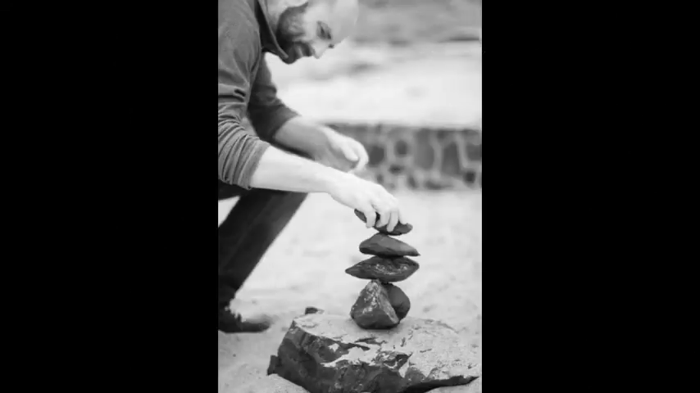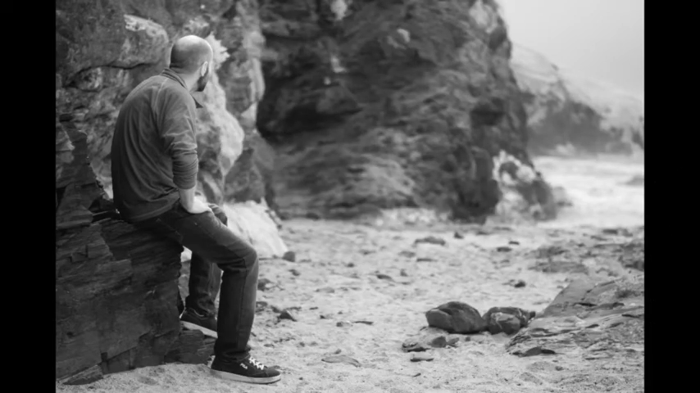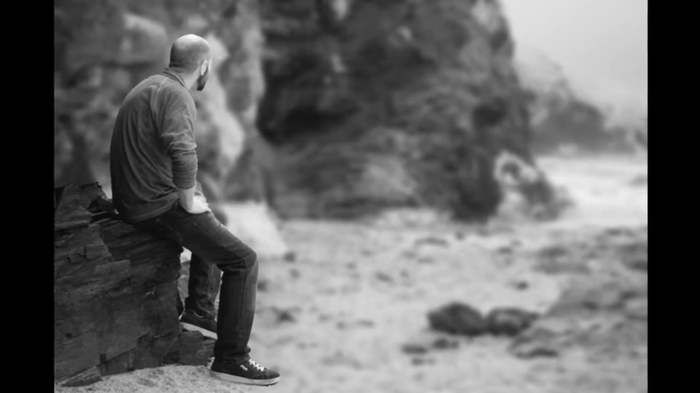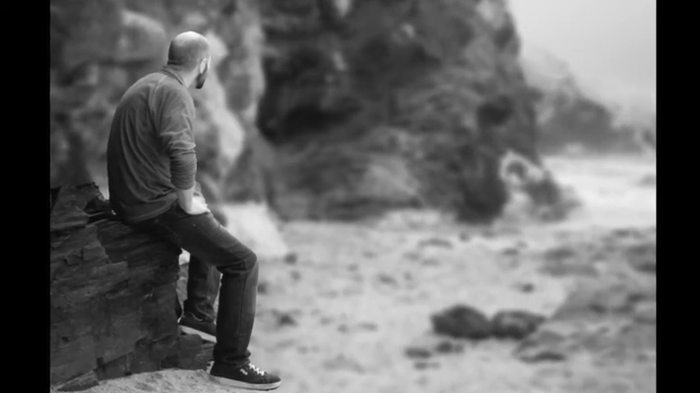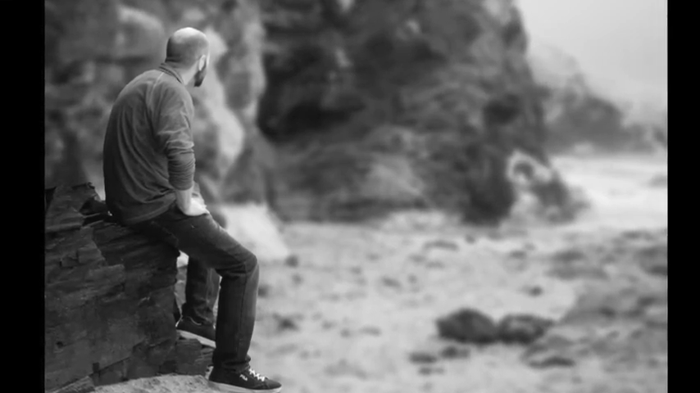So capturing them from a distance, more of a natural shot rather than a posed shot, and just be creative with it. We can have fun with portrait photography while we're out and about, and just think outside the box. As you can see here, I've actually added some lens blur to the background of this image, just because my depth of field wasn't shallow enough, so it left it a little bit confusing to the eye with the detail of the rocks behind him.